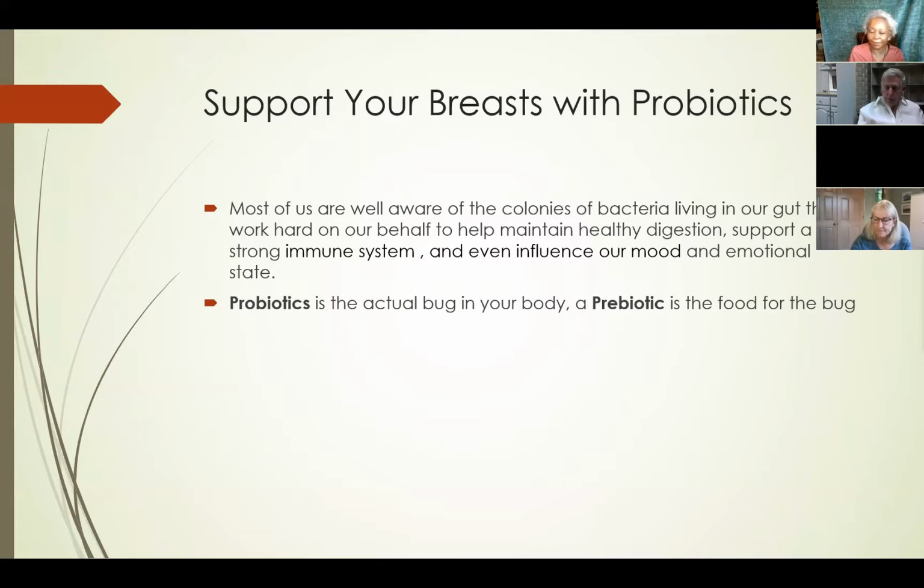Probiotics are right there. Probiotics are what we need to balance the good bacteria from the bad. But we also need a prebiotic, and I'm going to let Mark talk about that in a minute. Probiotics are the actual bugs in your body, and they push all the bad stuff out. But the prebiotic is the food for the bug. And so you need a combination of both.